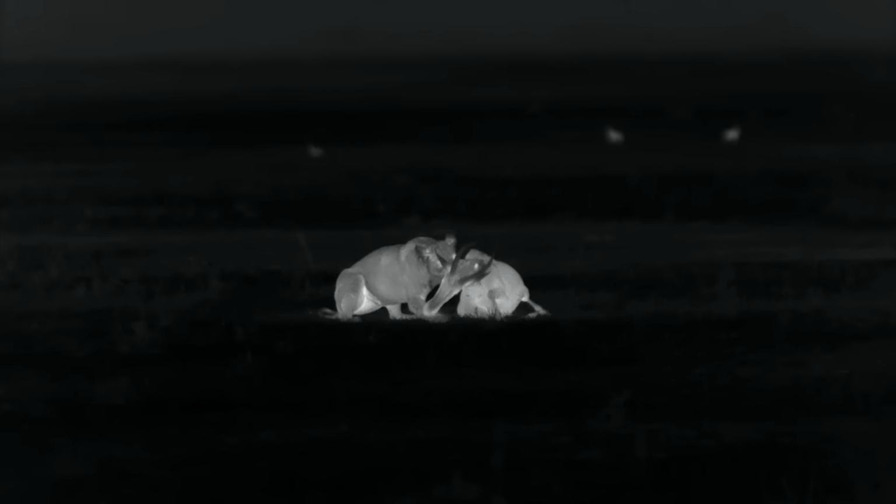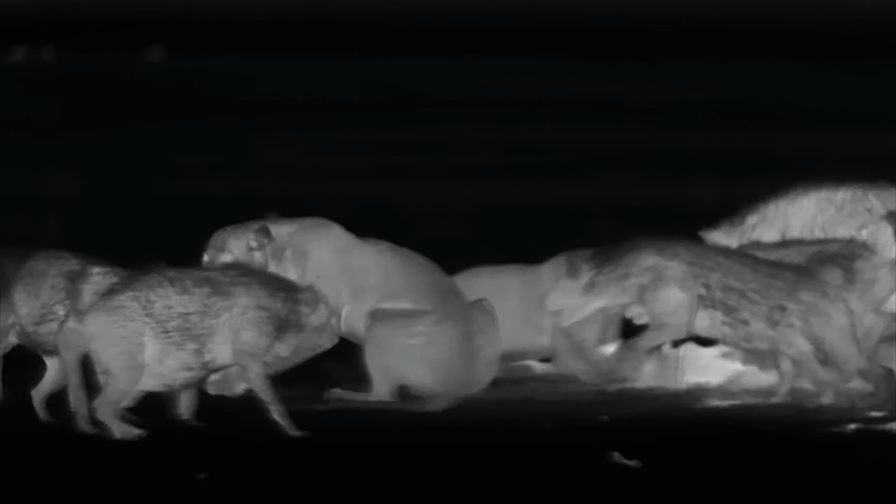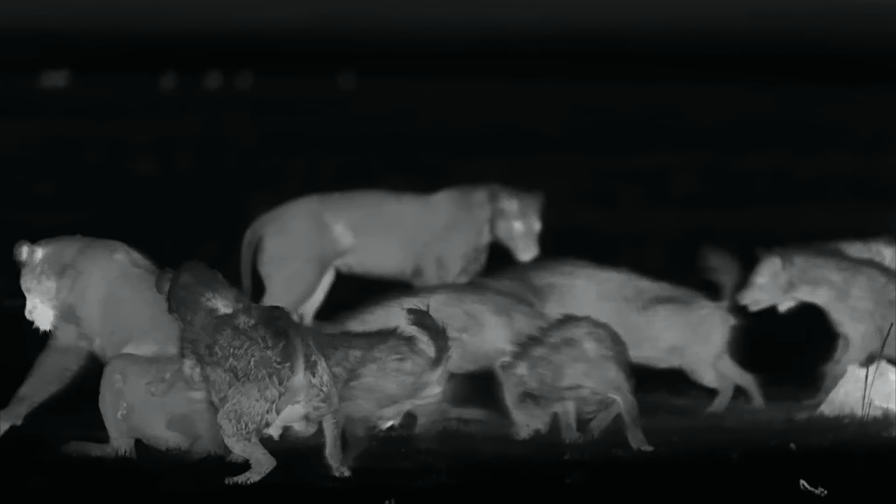Is the night really so beneficial for predators? Or is hunting just as difficult then as it is by day? In any case, competition between them is merciless.